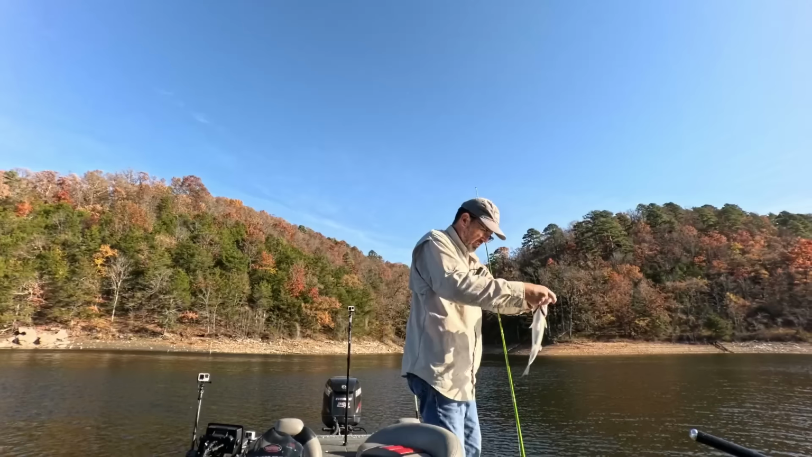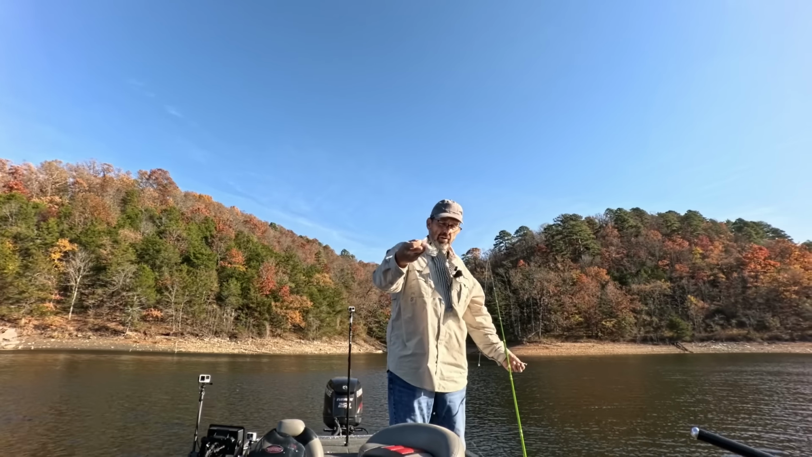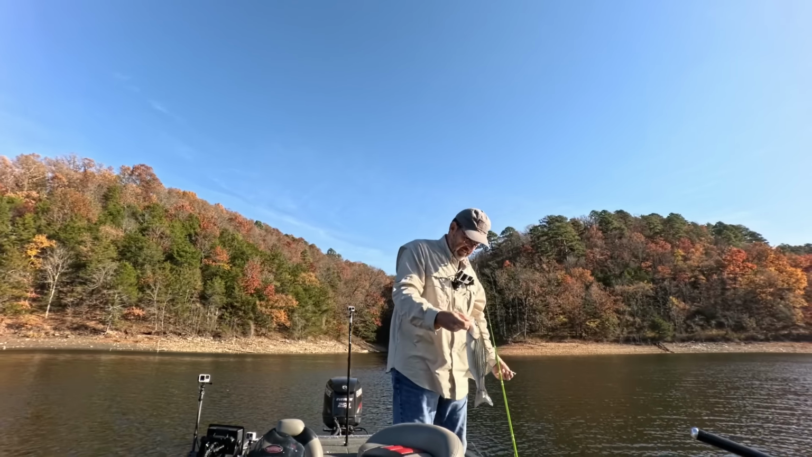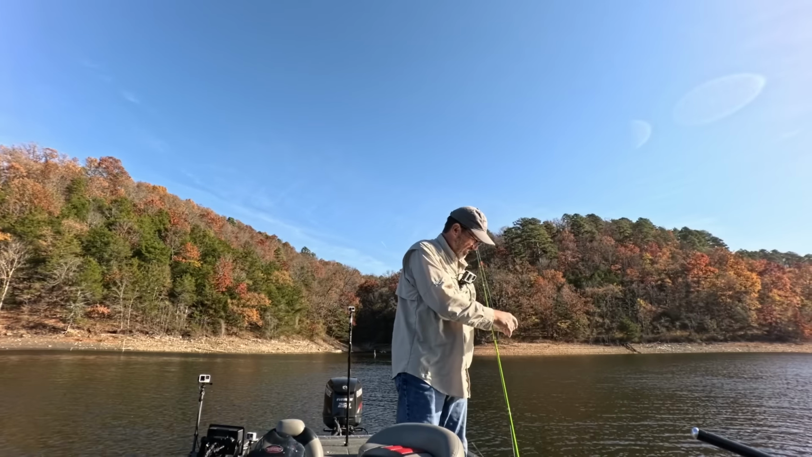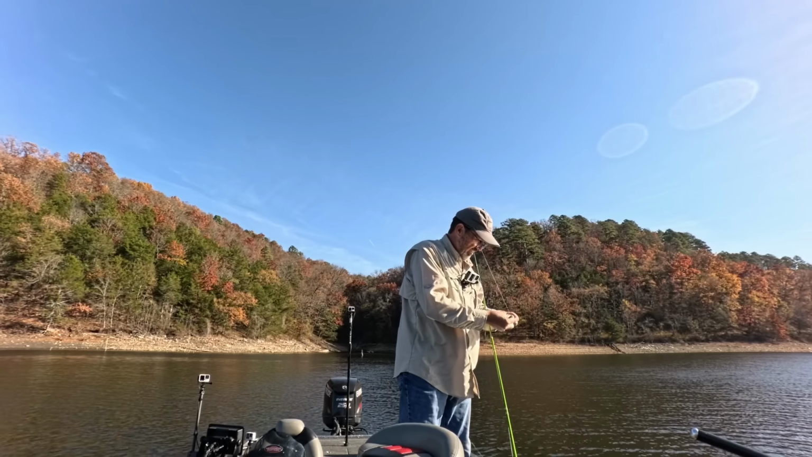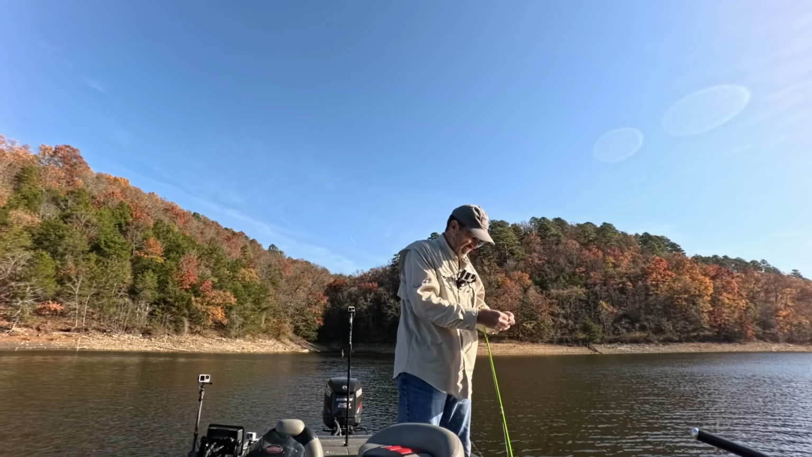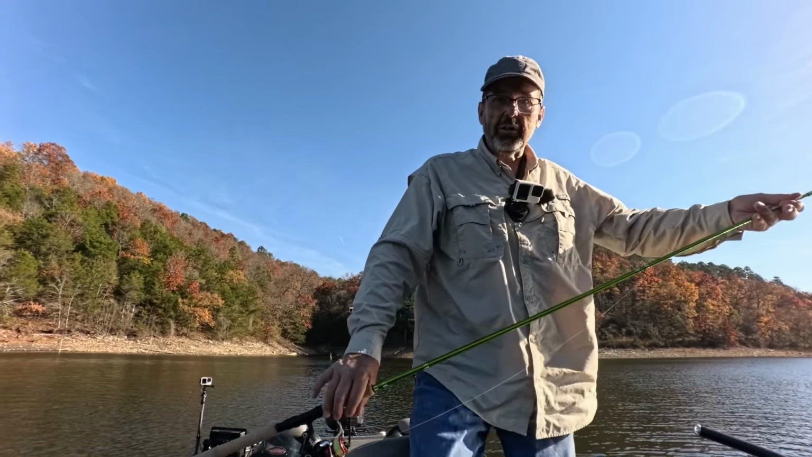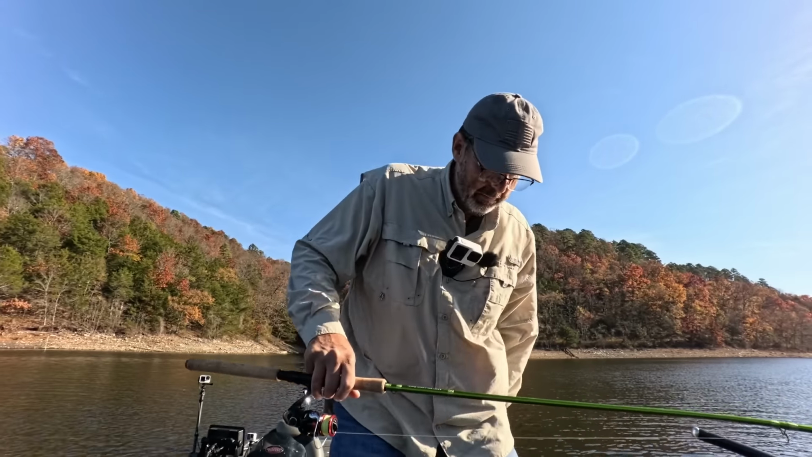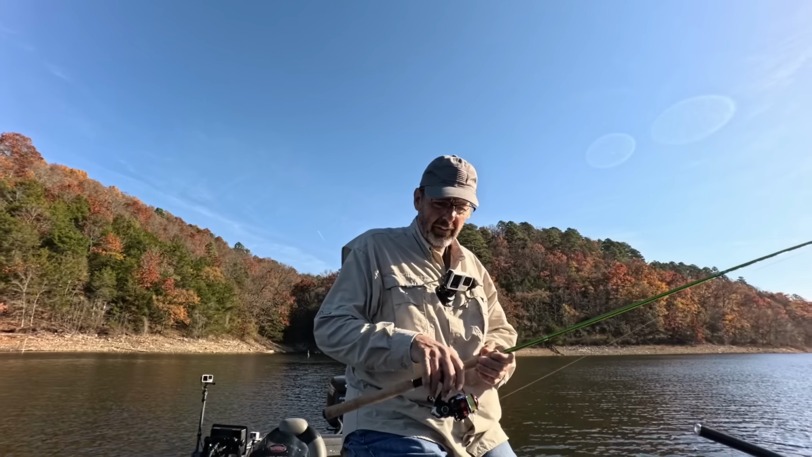Well, it's a start. Wasn't what I was looking for, but there was a tug on the line. I haven't had that in a while. I saw those fish out there on the bottom and I thought maybe those are crappie. We're going to keep working our way back and see if we can find some.